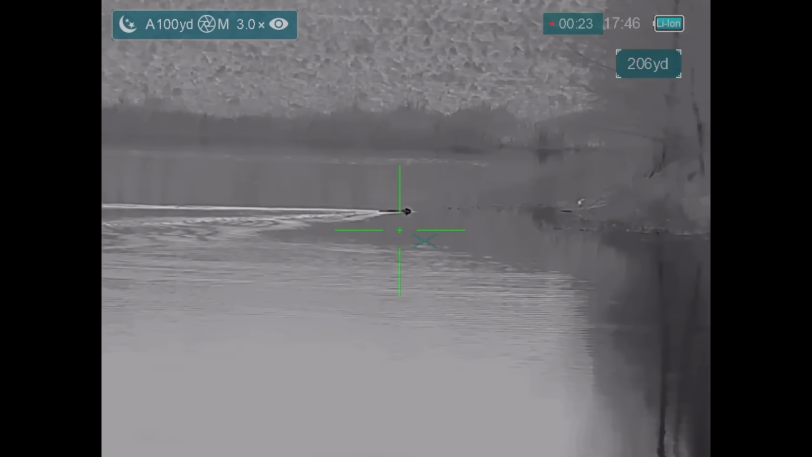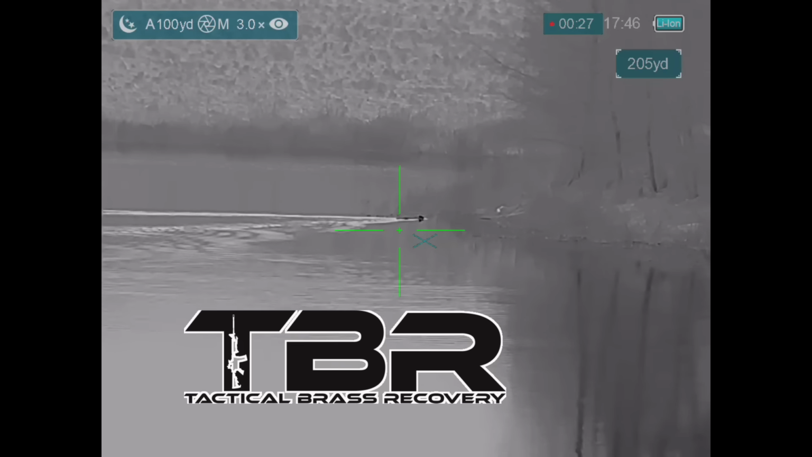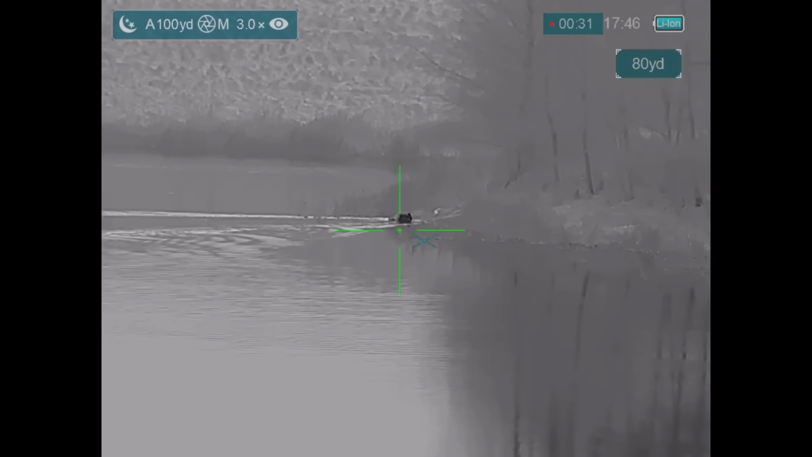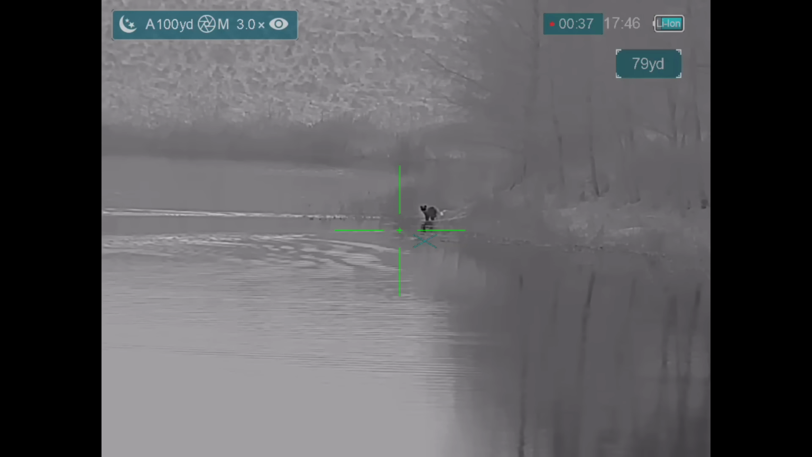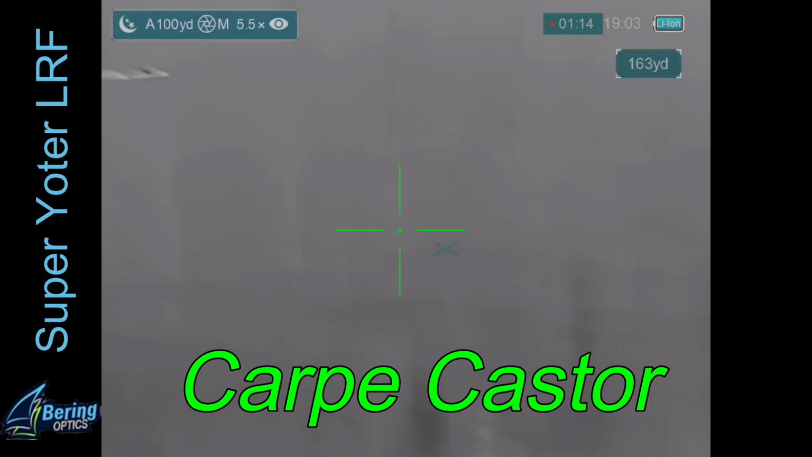I think that's going to be a raccoon. Brass catcher by Tactical Brass Recovery. Yep. Raccoon. Well, that wasn't a beaver, but this one certainly is.